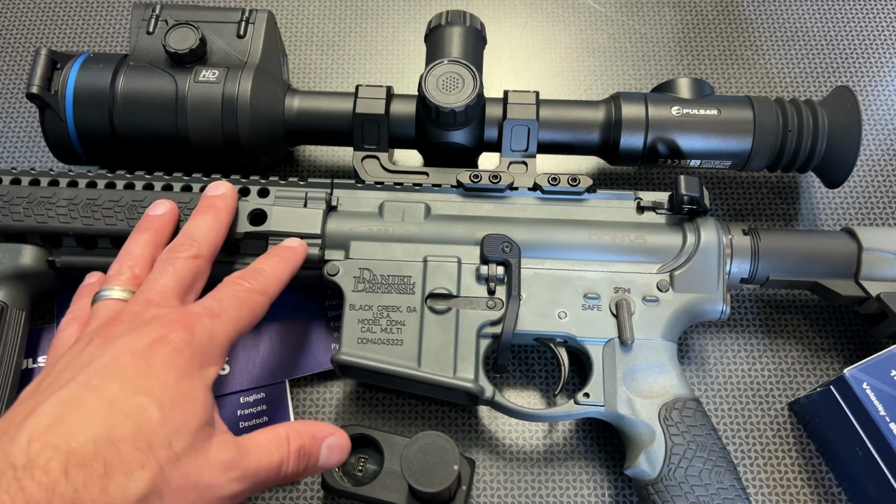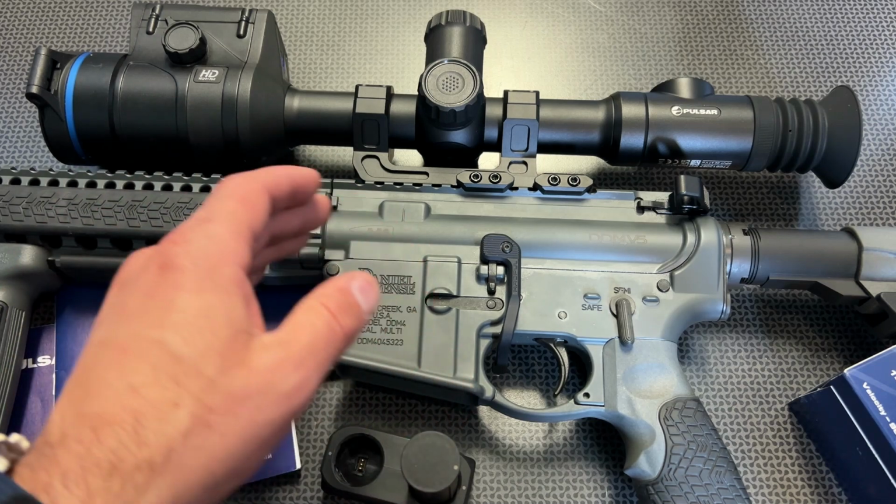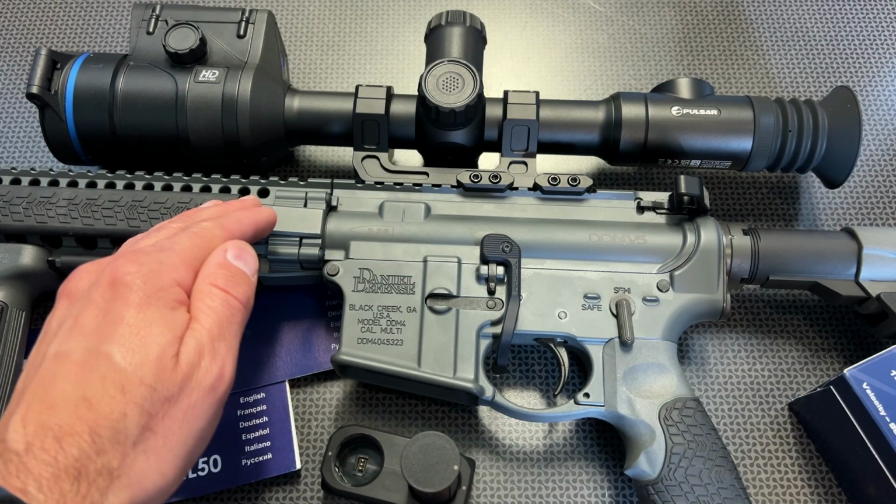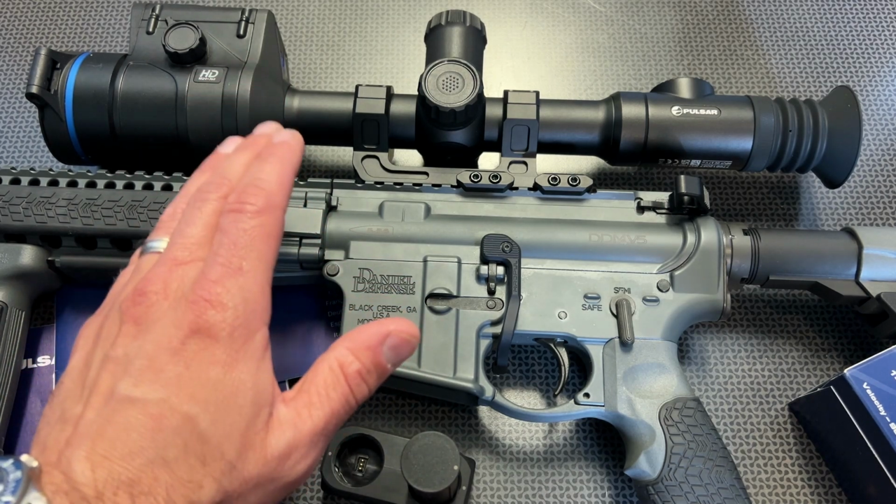Again, we've already taken it down to the range. The heat signature was very easy to understand, even in day and night, to sight everything in, and it has been absolutely working great. I hope you guys liked the video. I hope it gives you a great option if you're looking for a premium thermal optic.